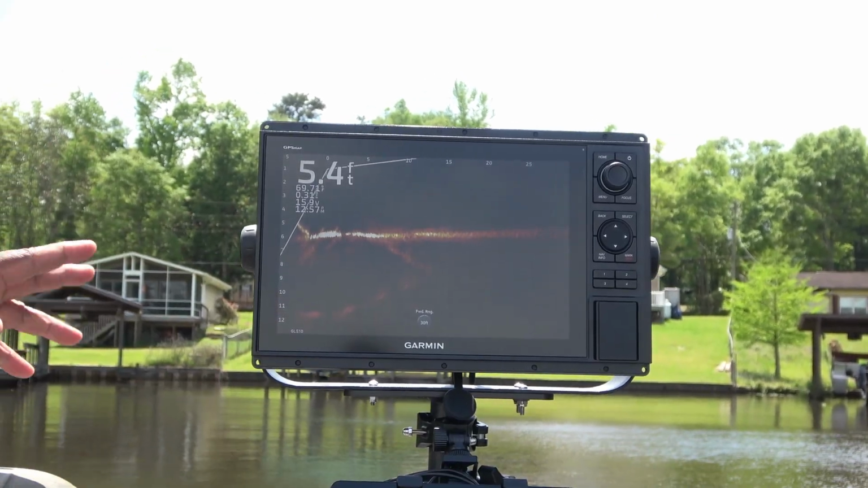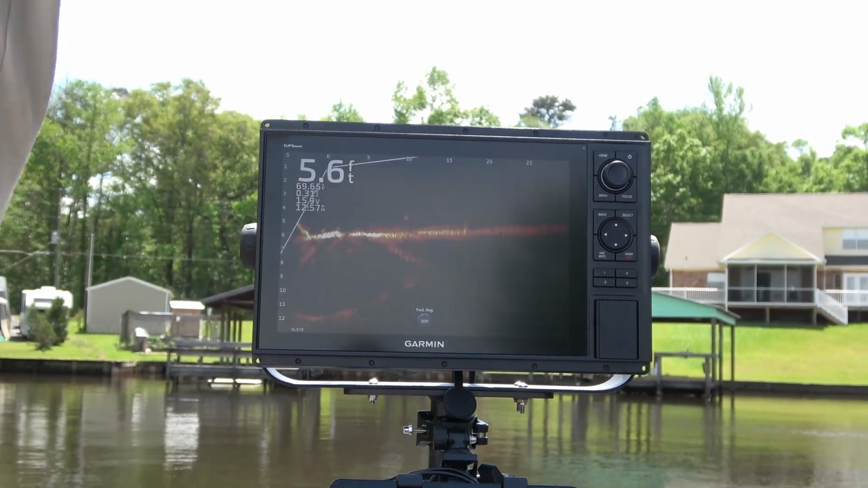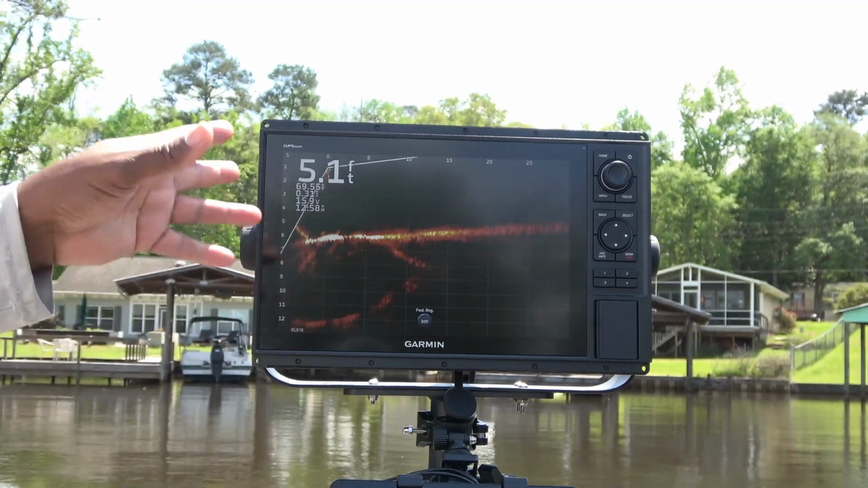Okay, now I want to show you the actual unit itself. There are some components you're probably going to see here that I won't talk about till later on in the video or another video, but it has to do with my Active Captain tablet. So you can see the unit is powered up.